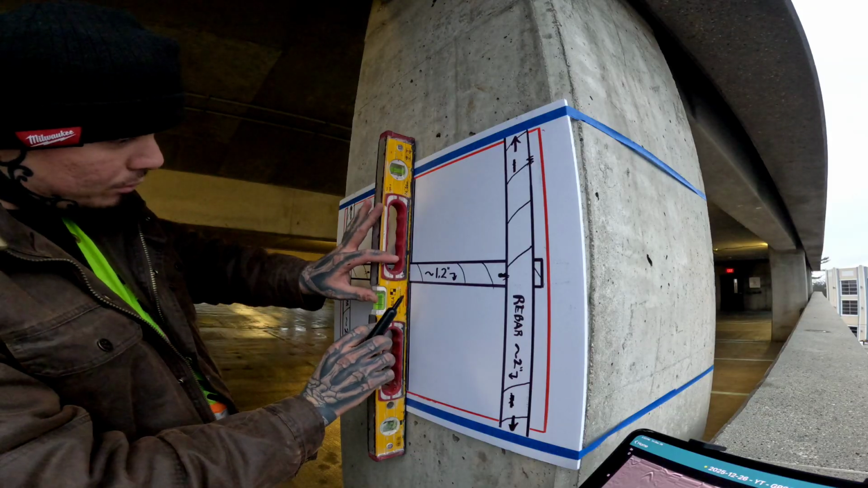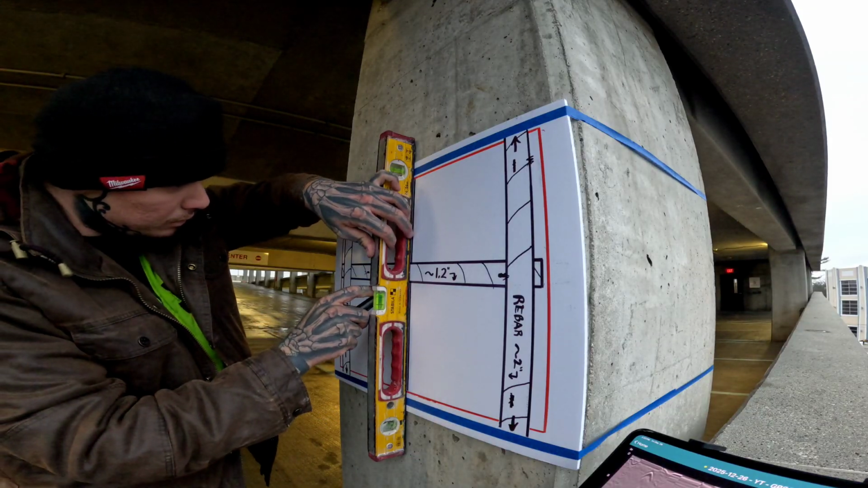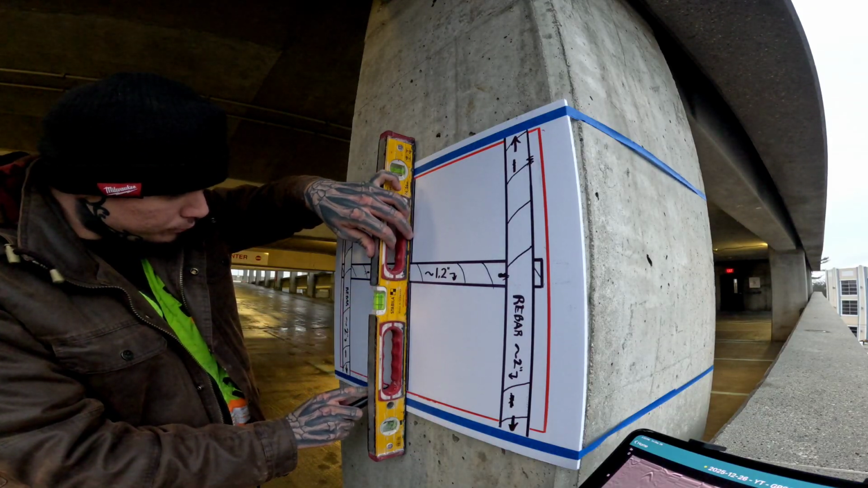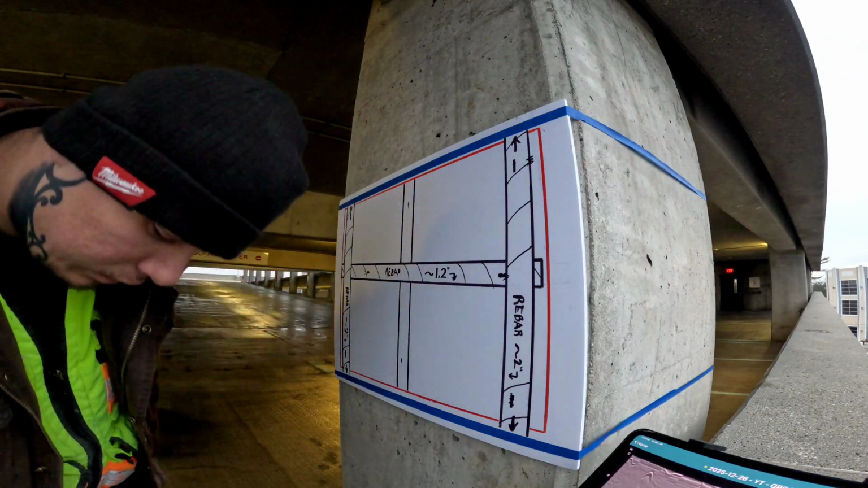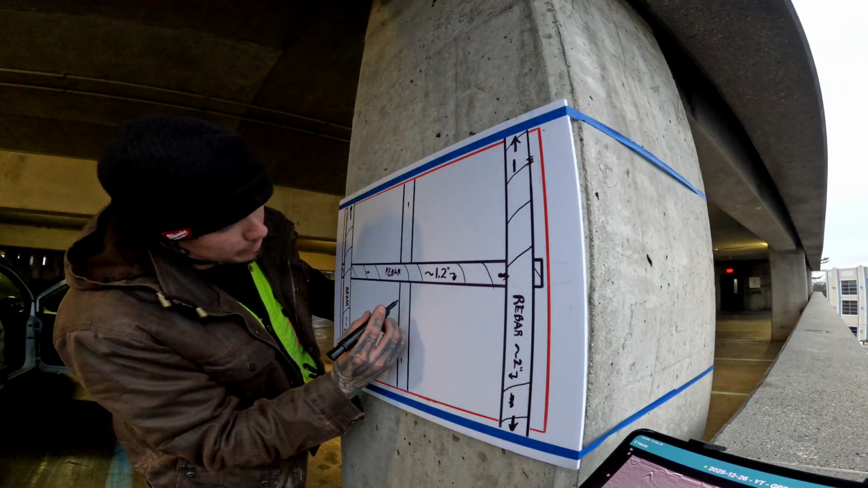But in this case, we're just going to finish this off. We'll call this one back rebar.